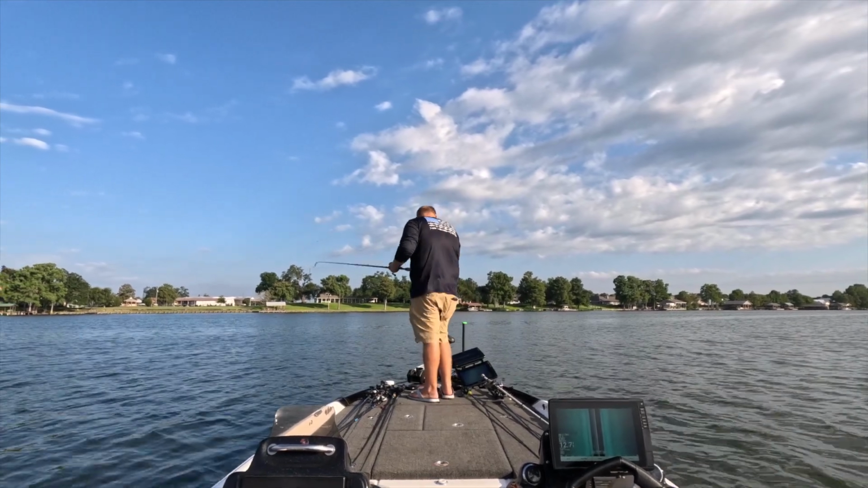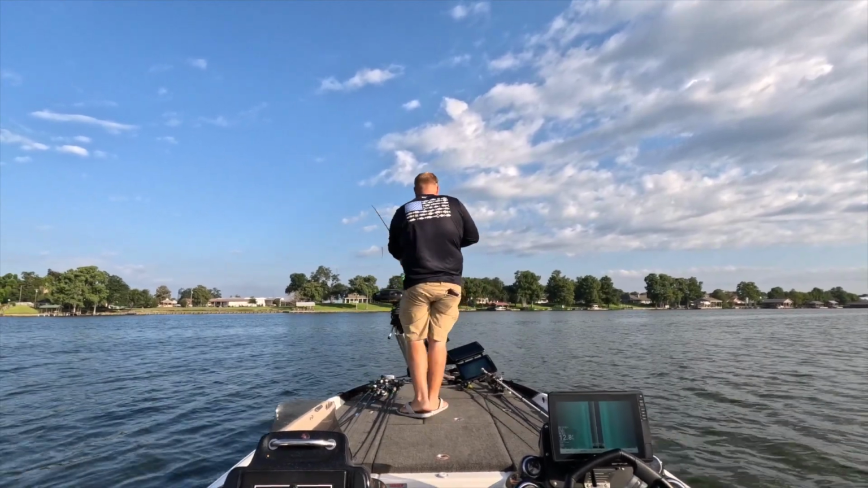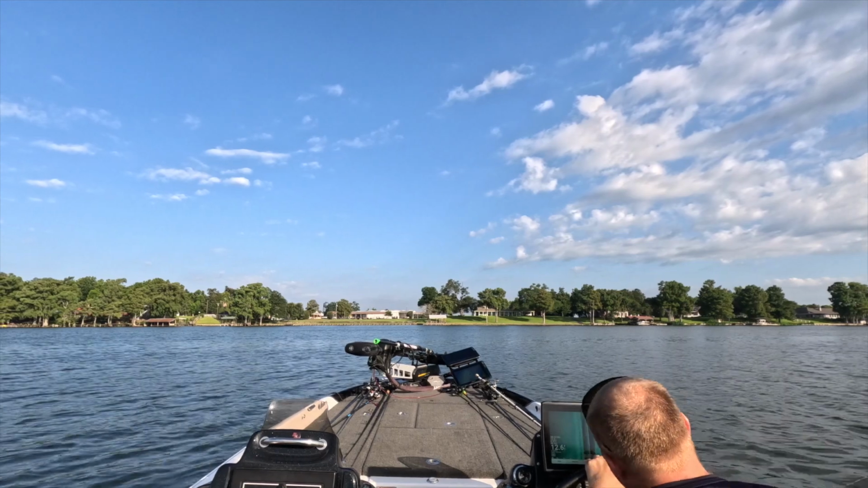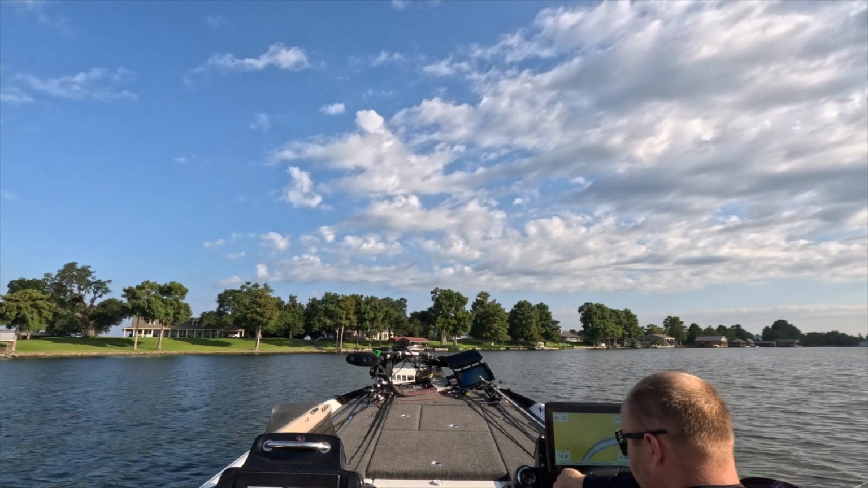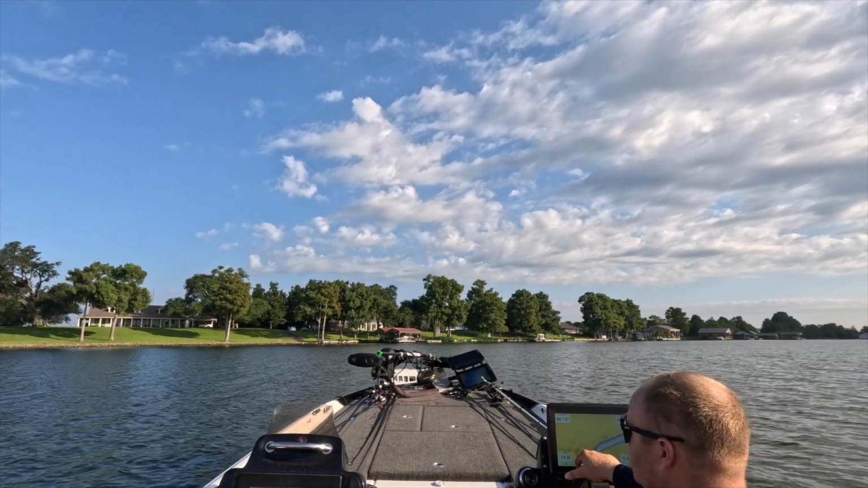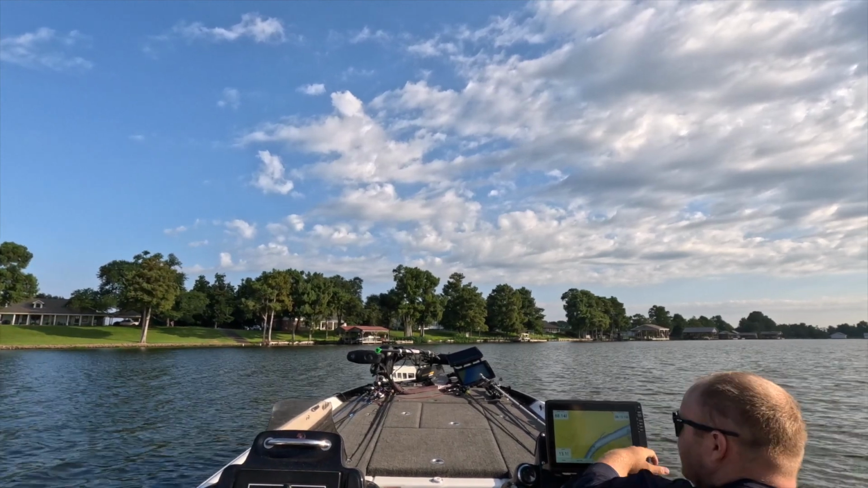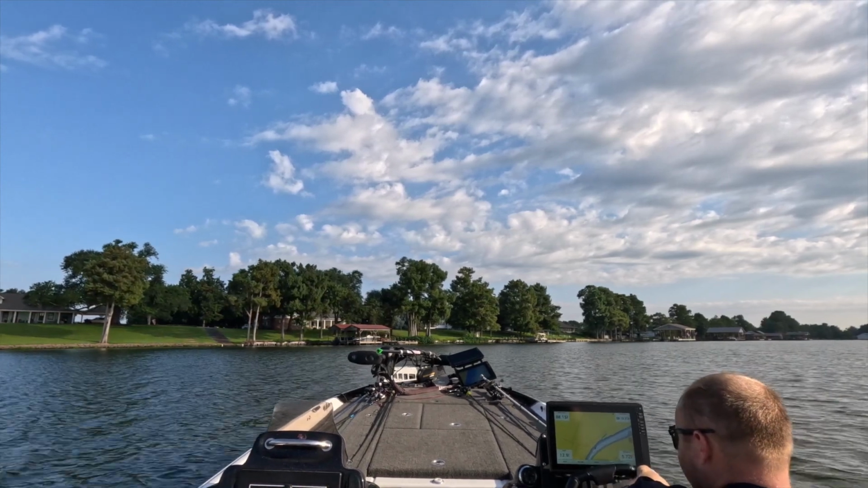All right, we're gonna pick up and go idle over to the other side. It's 8:12. We did get a little bit later start than I wanted to, but goodness gracious, waking up at 2:30 to leave at 3 to get out here at 5:30 at sunrise. I gotta wake up early enough during the week, man.